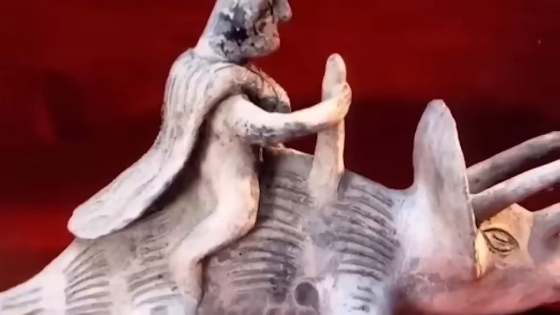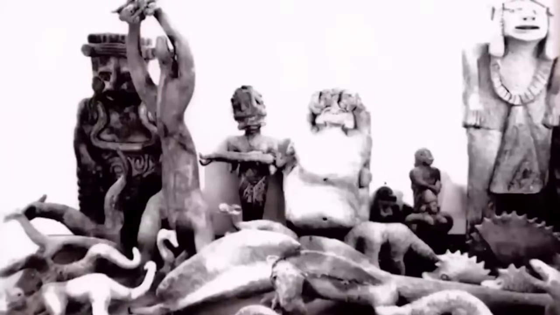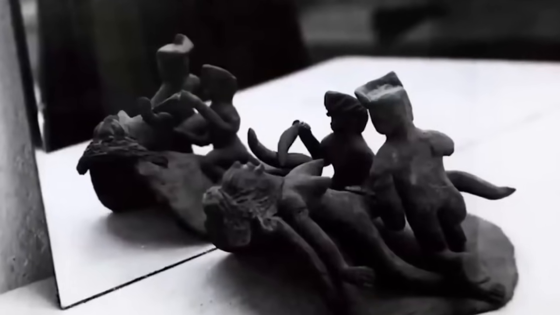And even some of them showed people riding the dinosaurs, which potentially proves that there might have been some time in the ancient eras where both of these creatures used to live together, but probably for a very short period of time, so that no signs other than these thousands-of-years-old figurines were found.